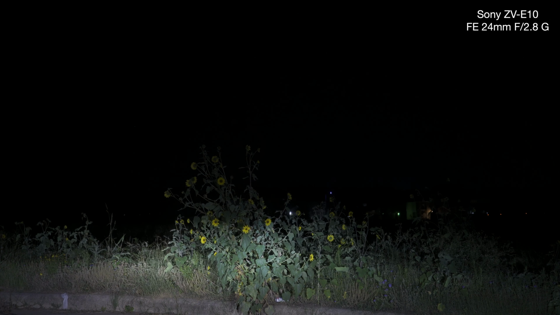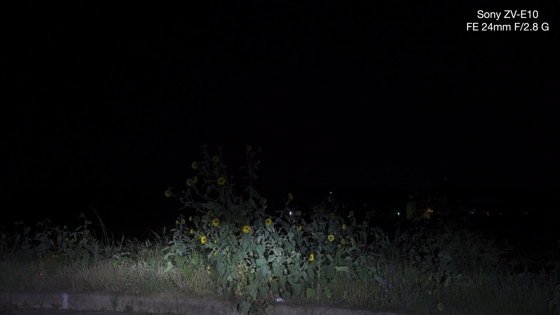Is that too dark? See, that's 160. I'm trying to match what I'm viewing. 200 looks good. 250 is right around there. 320. So you see, it's getting sharper. All right. I was thinking of 400.